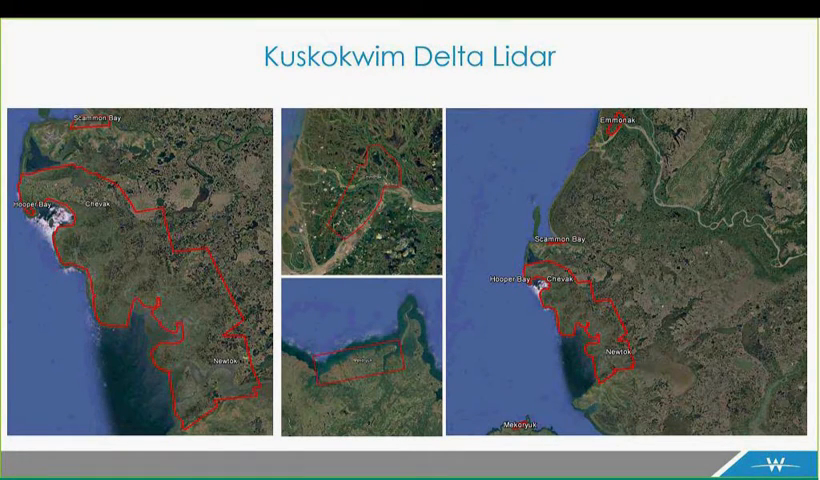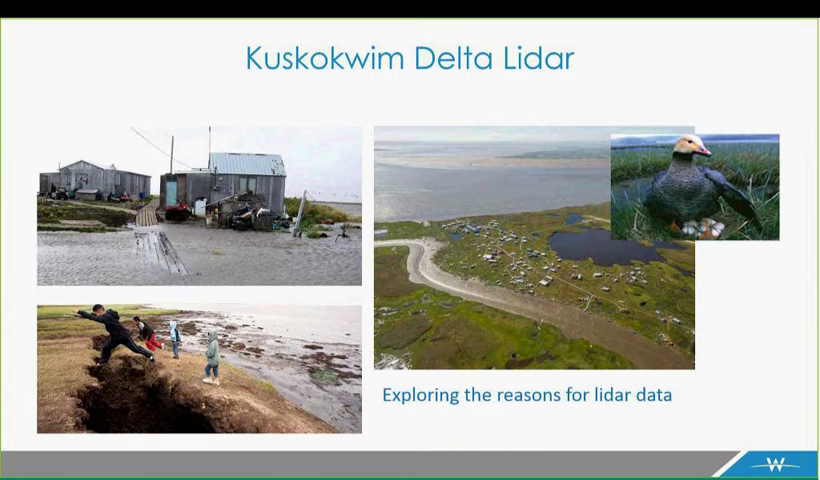So here are the boundaries of the project. We did the western edge of the delta, and you can see there's a main AOI there on the left, and it contains the villages of Hooper Bay, Chevak, and Newtok. And then there's also a few satellite areas containing Scammon Bay, McCrory, and Emonak. The area itself was close to 1,700 square miles. It was 1,667 square miles to be exact. And we collected the QL2 LiDAR over all of those areas.